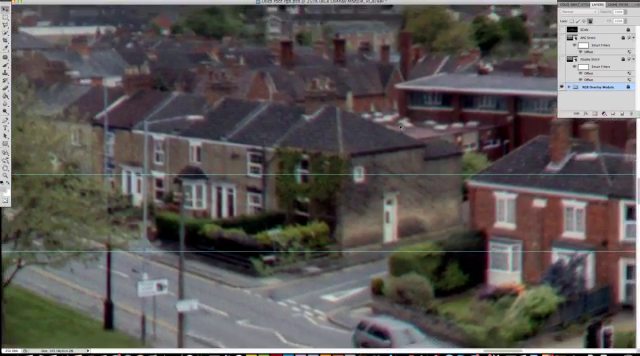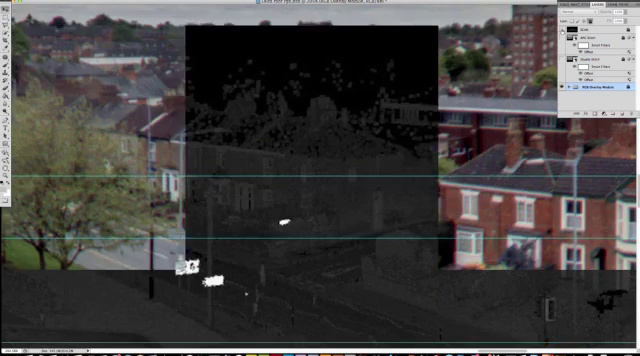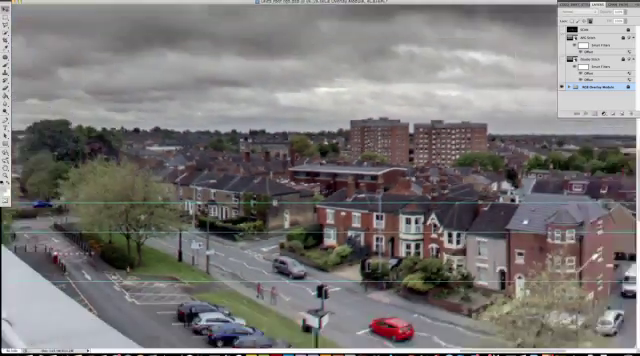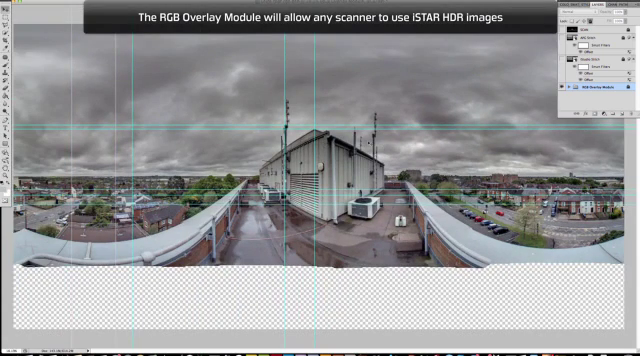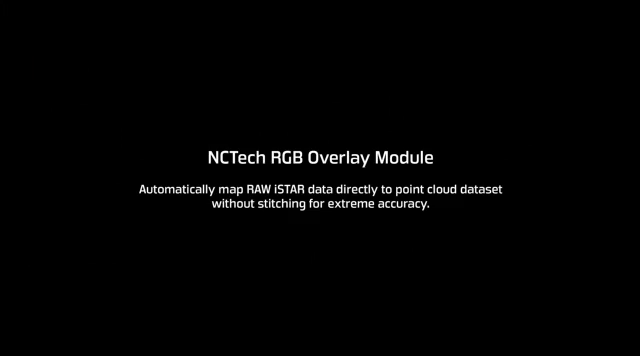Come back out and have a look at something else in the distance. To the right of the image, there are rooftops. If we have a look at the overall rooftops, you can see where the scan fades out as the distance gets too great. And if we zoom in on the rooftop here, let's see if there's any movement. That looks almost perfect. So the new NCTech RGB overlay module allows you to map iSTAR color information to any laser scanner point cloud information directly from the raw, no stitching, for accurate results.